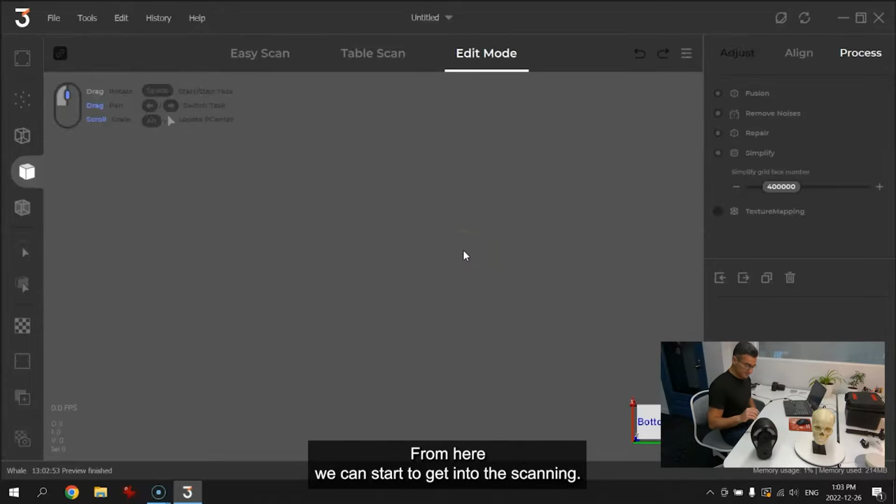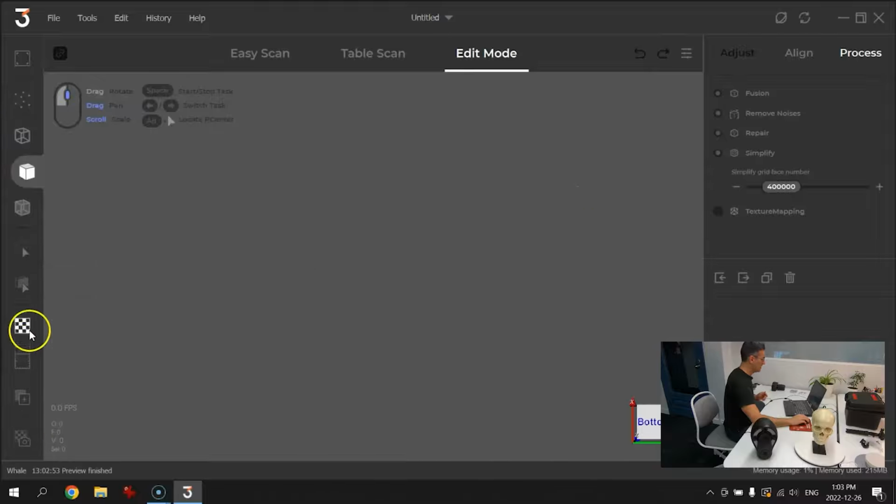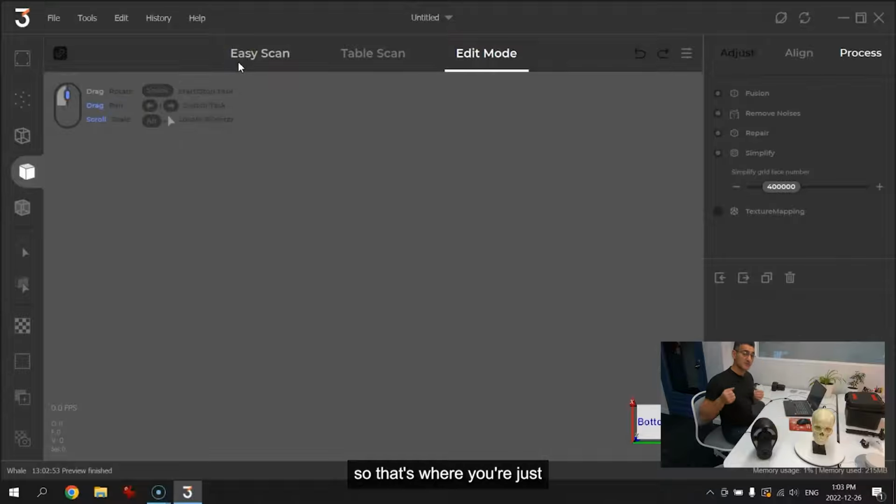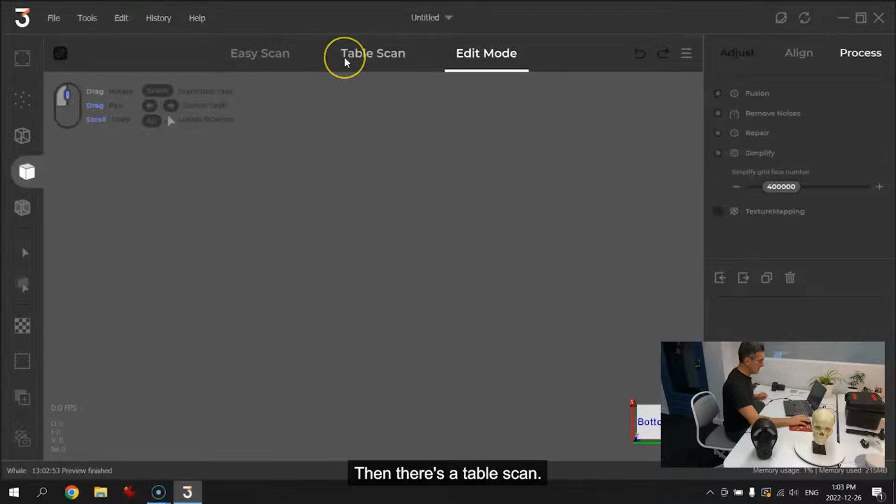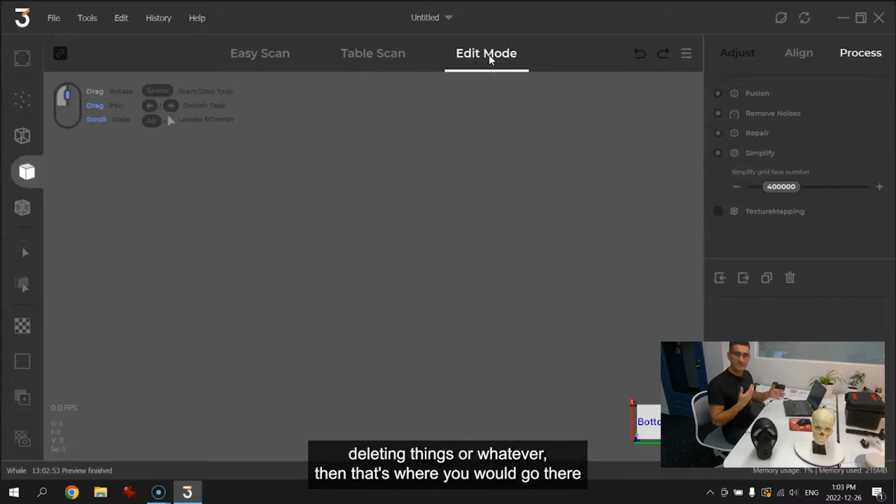Now from here, we can start to get into the scanning. If you just look over the software, you can see there's a whole bunch of stuff on the left side, a number of things that we can do. There are 3 main sections at the top here. There's easy scan mode, that's when you're just holding the scanner by hand and you want to freely scan an object. Then there's table scan, that's where you're going to be using the turntable. And then there's edit mode. If you have a scan and you want to start deleting things or whatever, then that's where you would go.